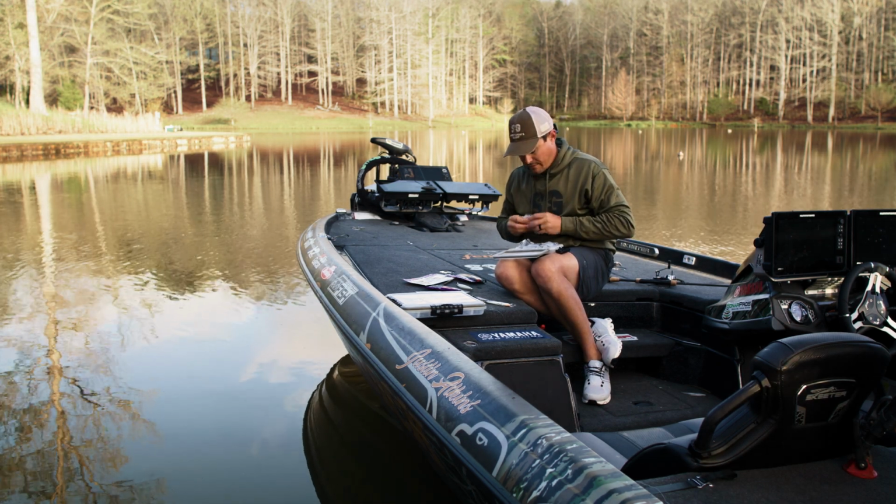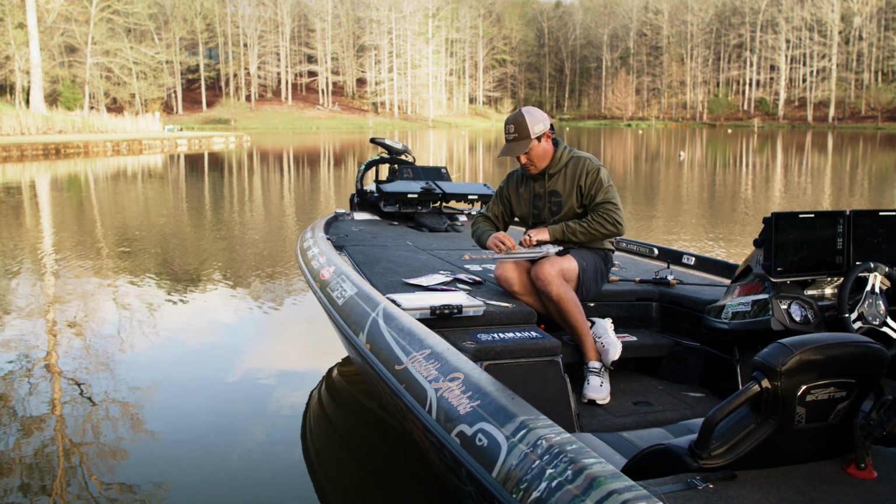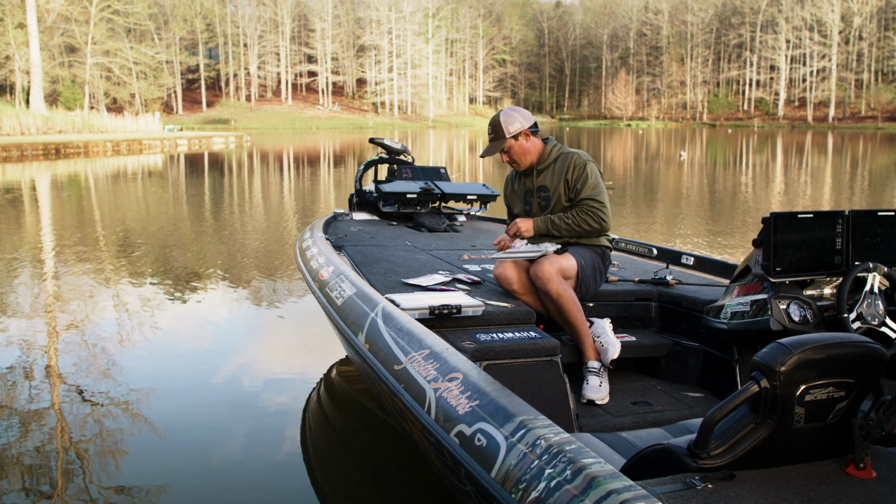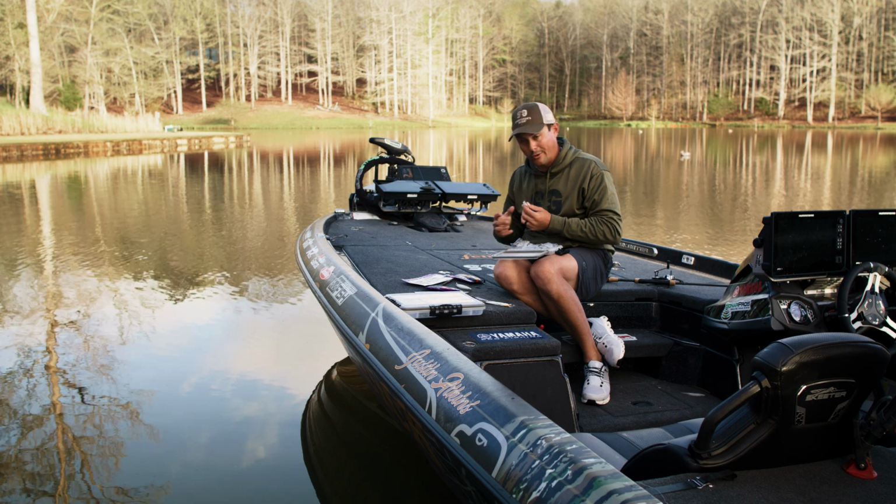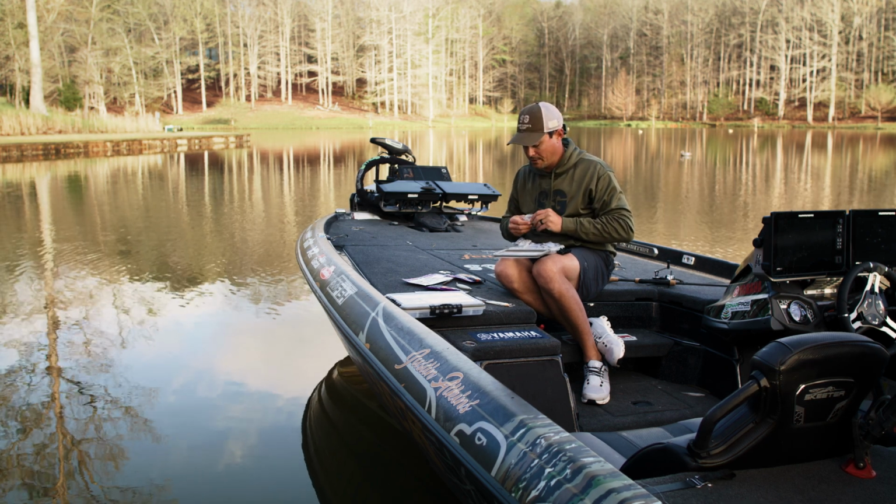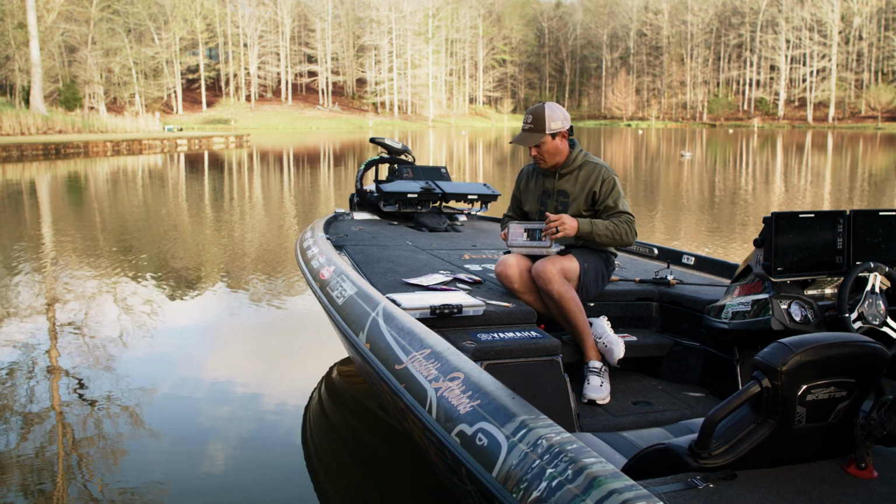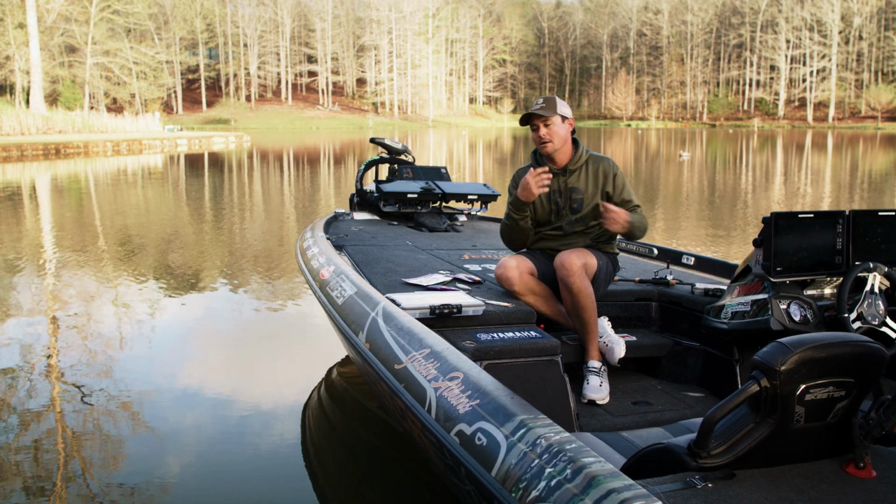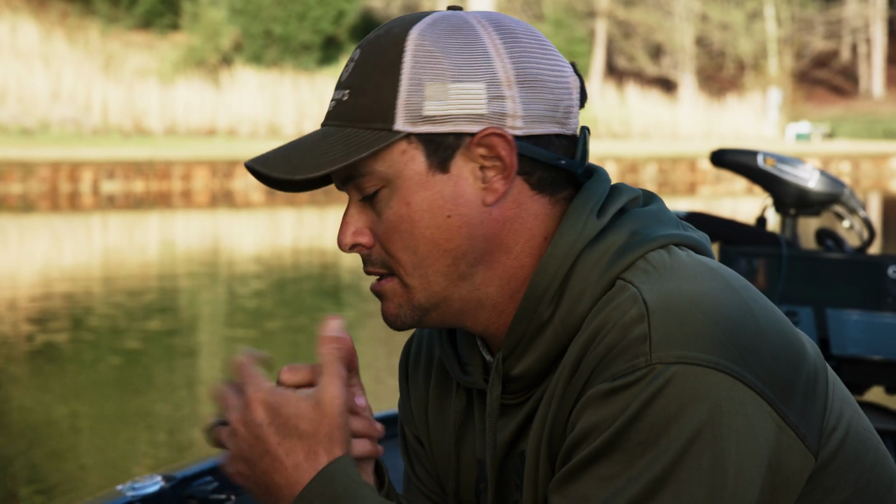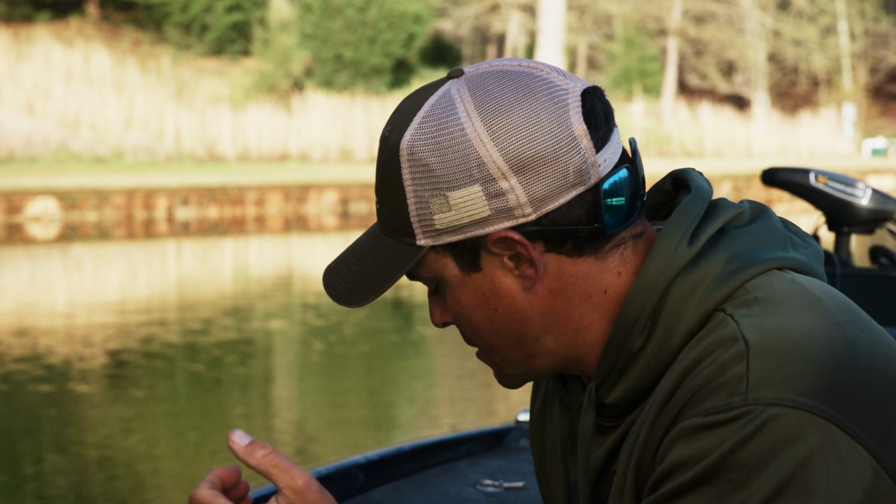You can use two different deals. One is going to be just your traditional O-ring style holder. I don't like to just hook the worm right through the bait. I mean the hook right through the worm. You have too much plastic around the hook, in my opinion. So I like to use an O-ring or some style of holder to run the hook through.